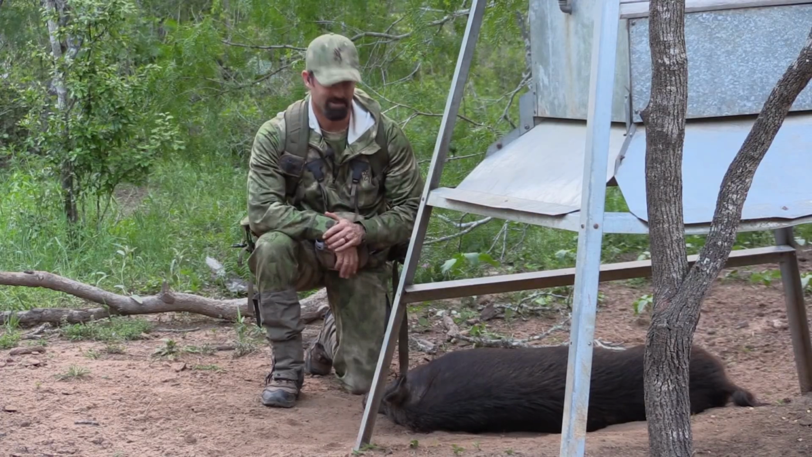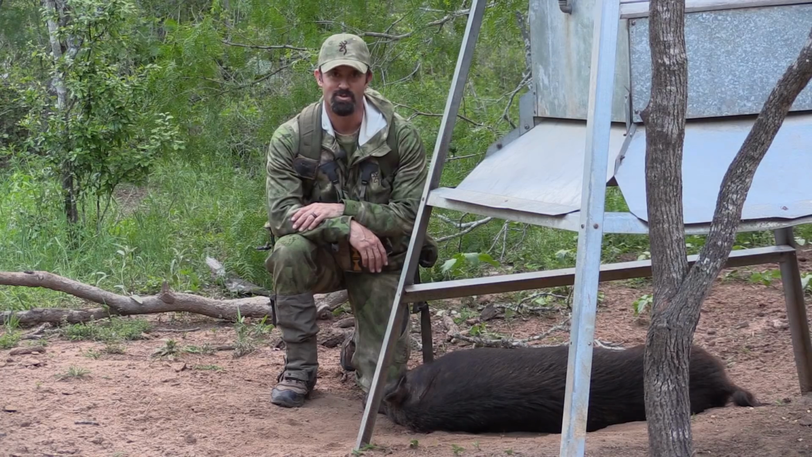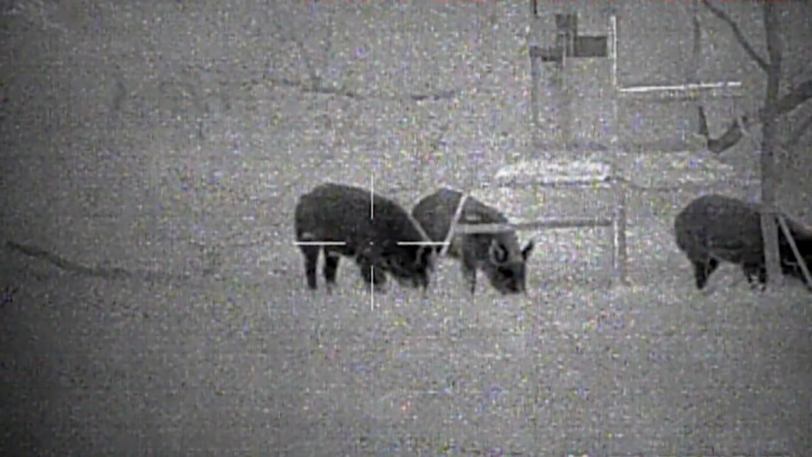You know, I've shot 3 hogs here in Texas already, and I'll tell you that Browning ammunition, BXR bullet, in .308 caliber has just been fantastic. 155 grains, 2 very short tracking jobs, and 1 dropped in its tracks.